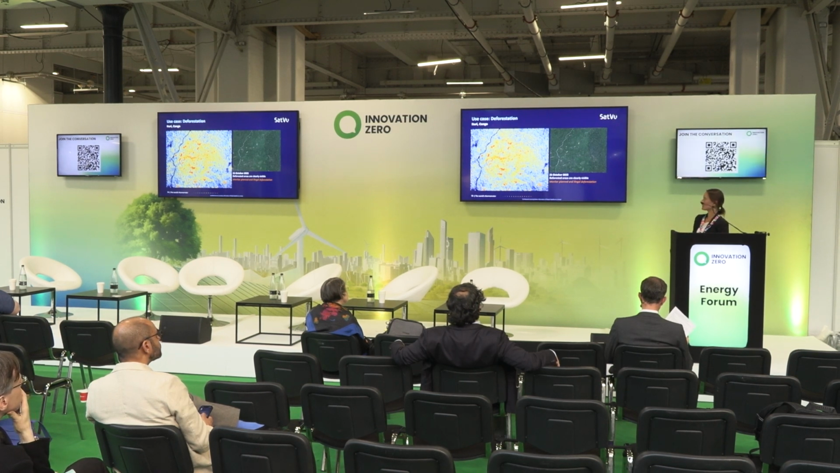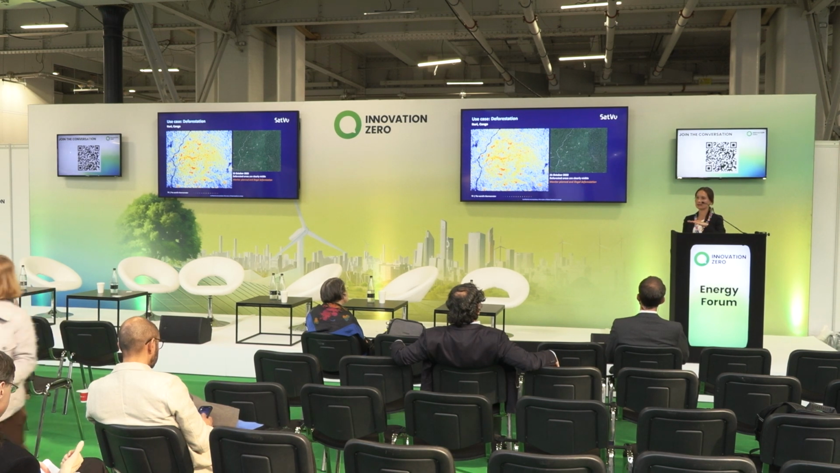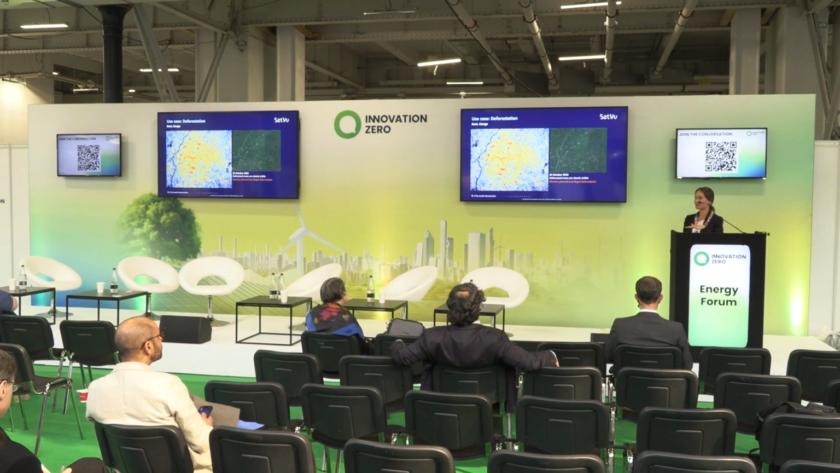It's quite difficult to get reliable optical imagery that would be describing the problem or capturing it. With the thermal infrared data that SatVu provides, we can detect the loss of canopy. So we're looking at soil, which has different thermal properties because it's not covered by the thick, dense leaves.